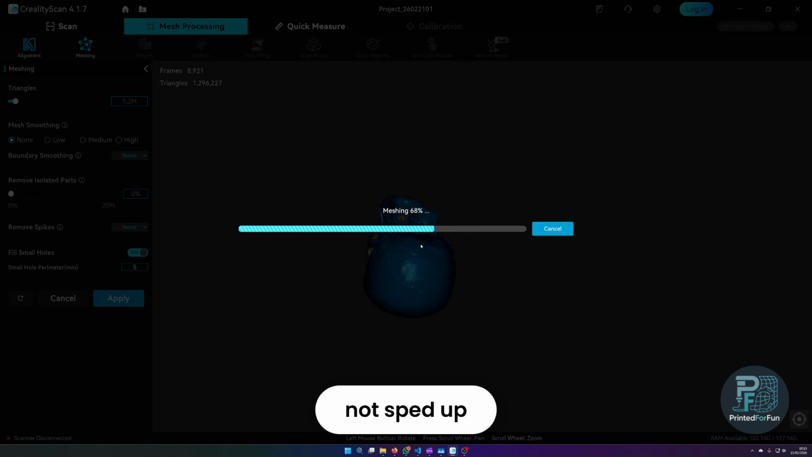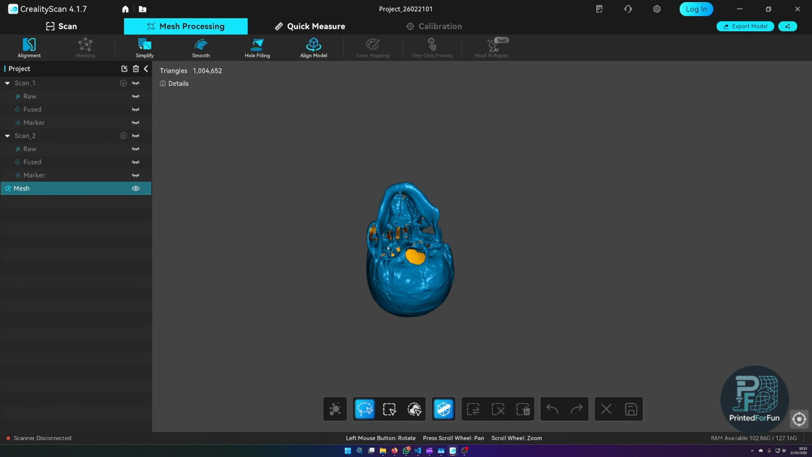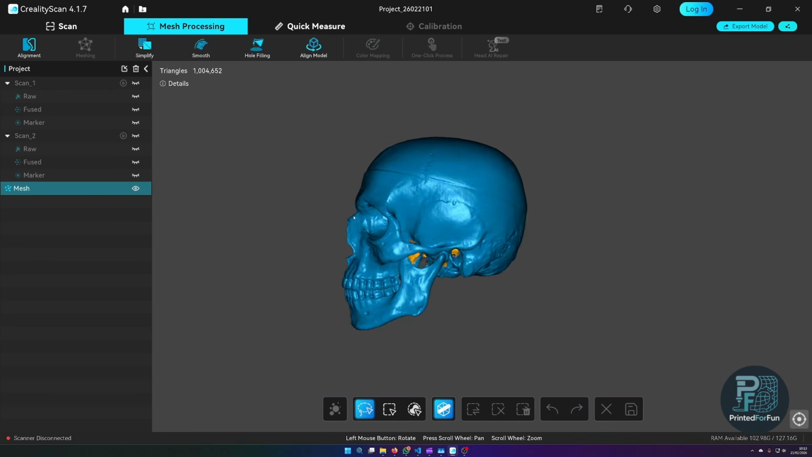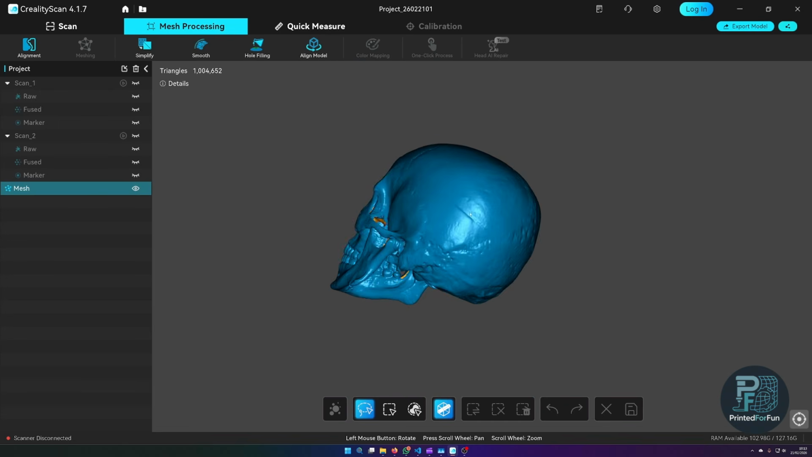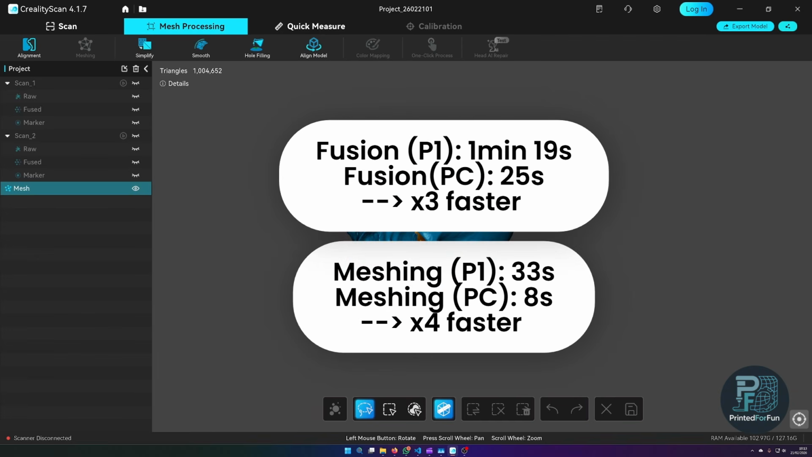Sadly, with the latest update in Creality Scan, I noticed some issues in HDR. Like the screen is flickering a bit right now. You may not see it, as the capture is forced in SDR, so no HDR artifacts, but I guess they need to do a bit of optimization. And yeah, you can see the mesh is finished. I guess it looks quite the same as from the scanner itself. But yeah, I will add the timing in the video description.